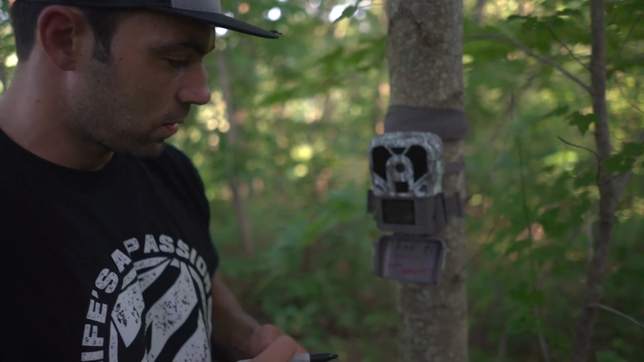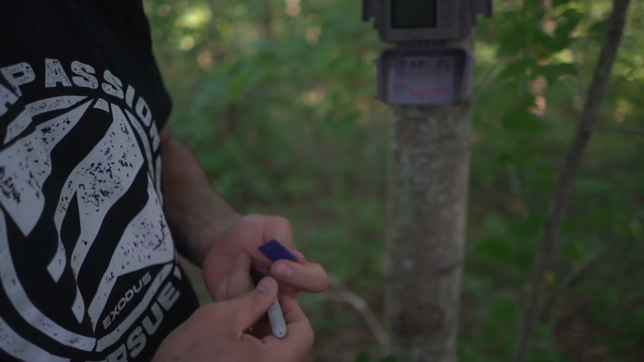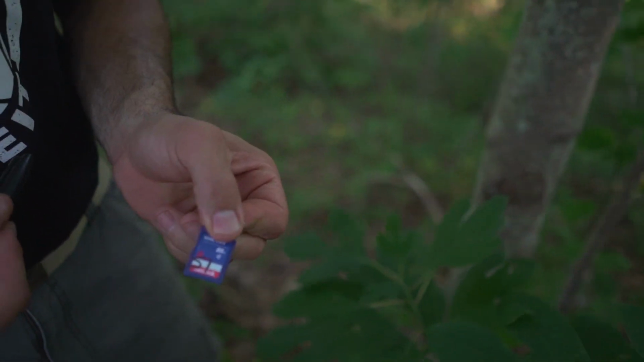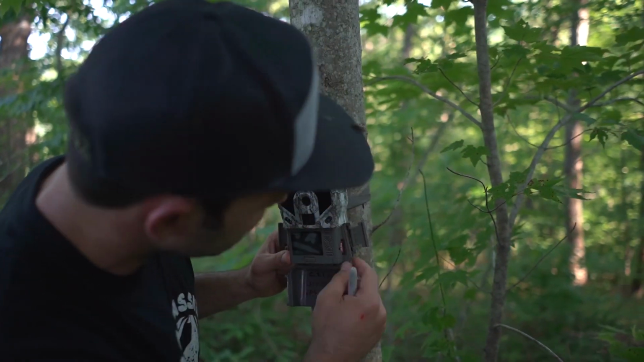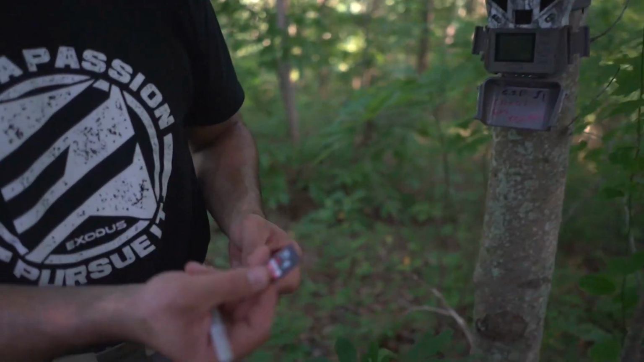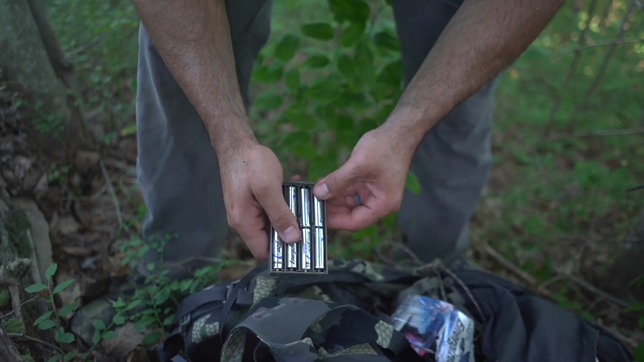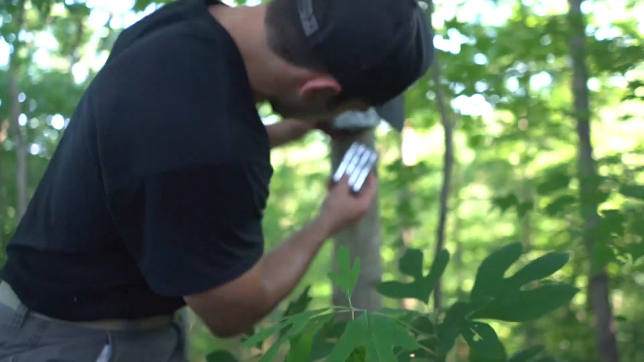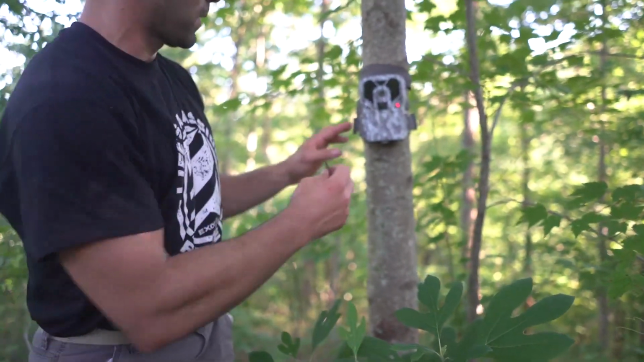So I'll put that on my SD card too, just so when we come back in October or September, we know exactly what this is. So the card is still in there. That's always another concern: you come to these spots and maybe the camera's there, but is the card still there? So the card's still there. We're just gonna swap these batteries out and see what's actually on that card before we walk away. Throw this card back in there and see what's on it.